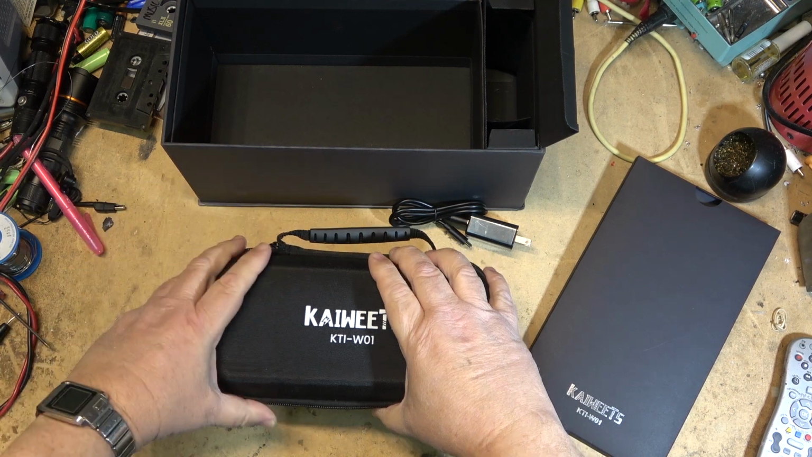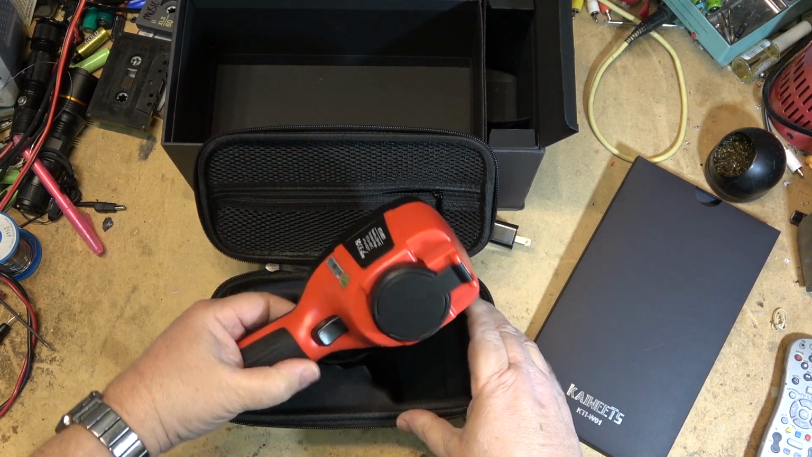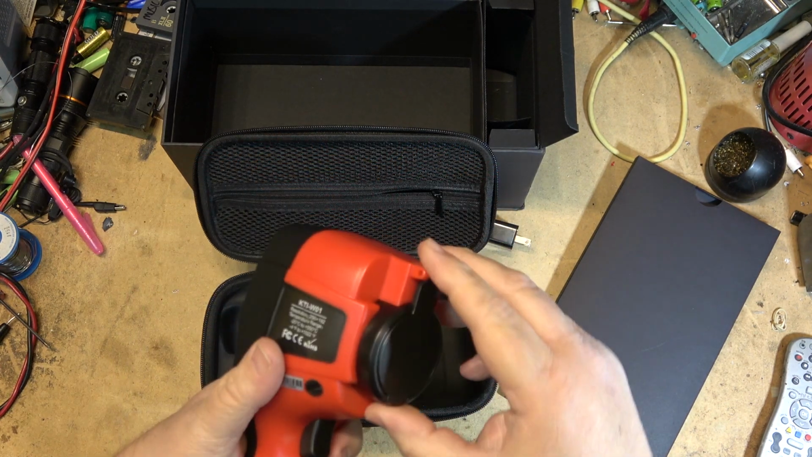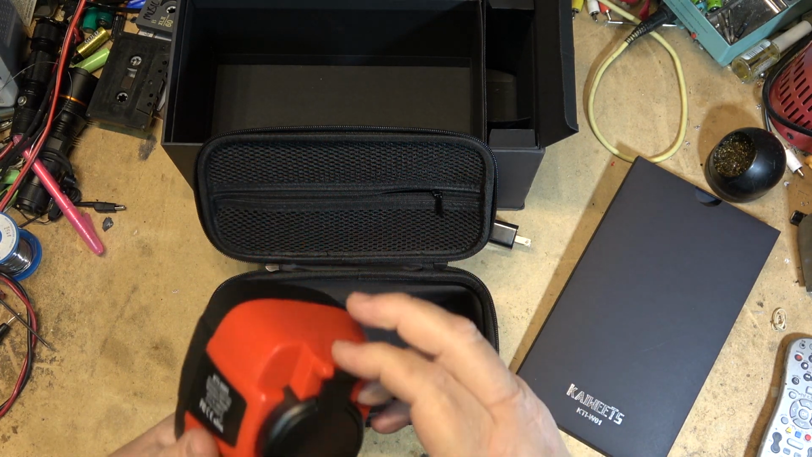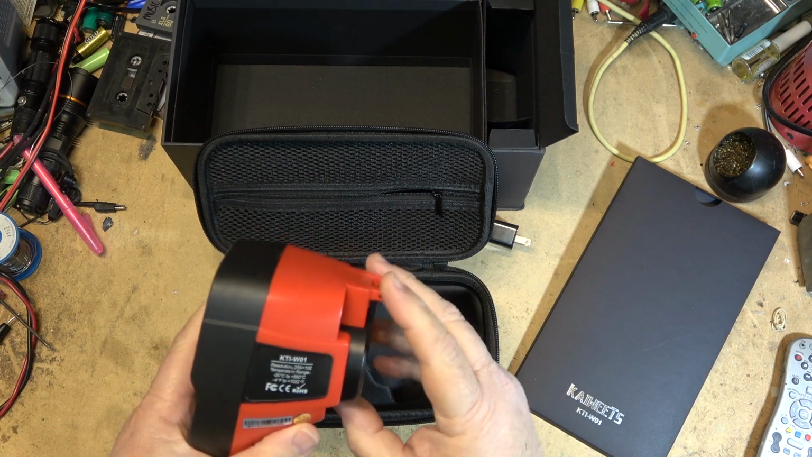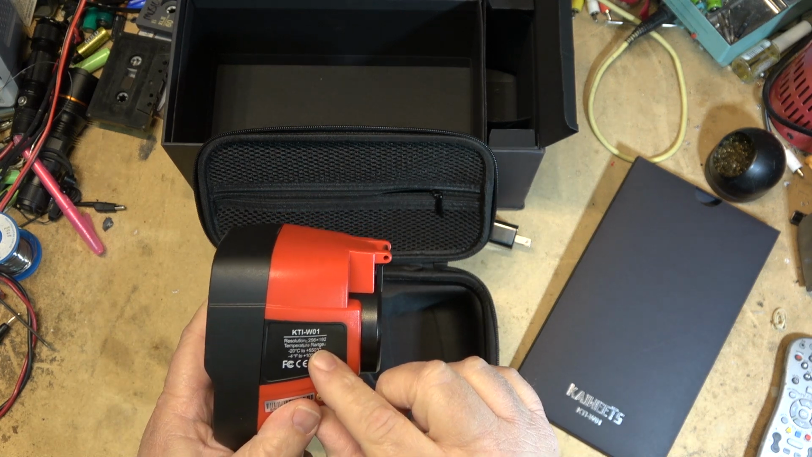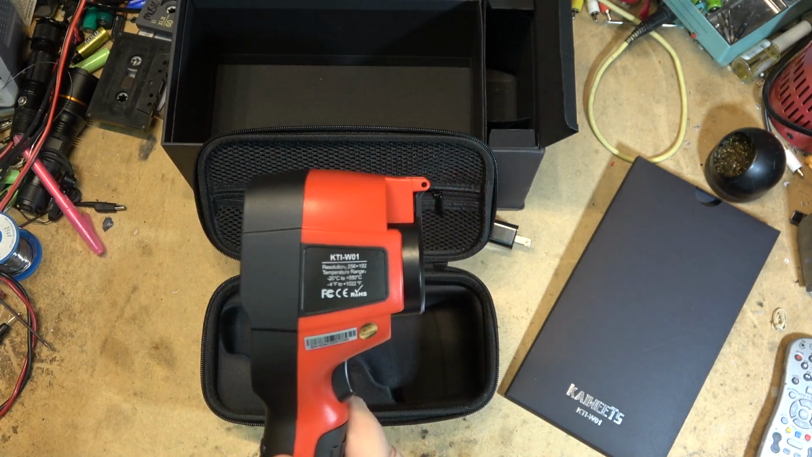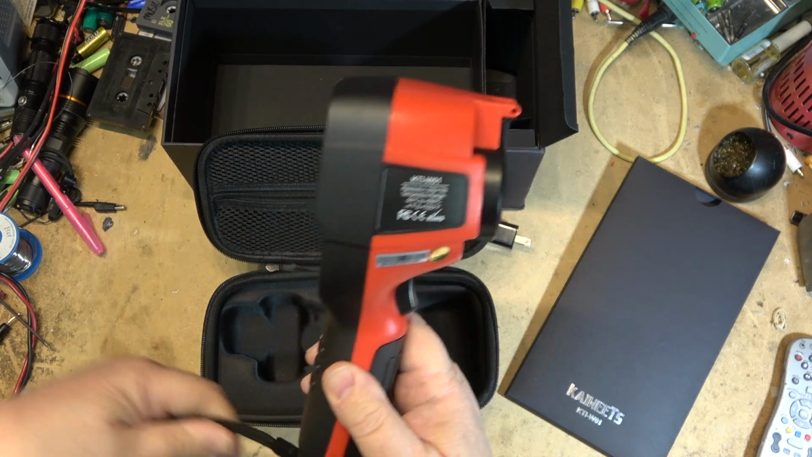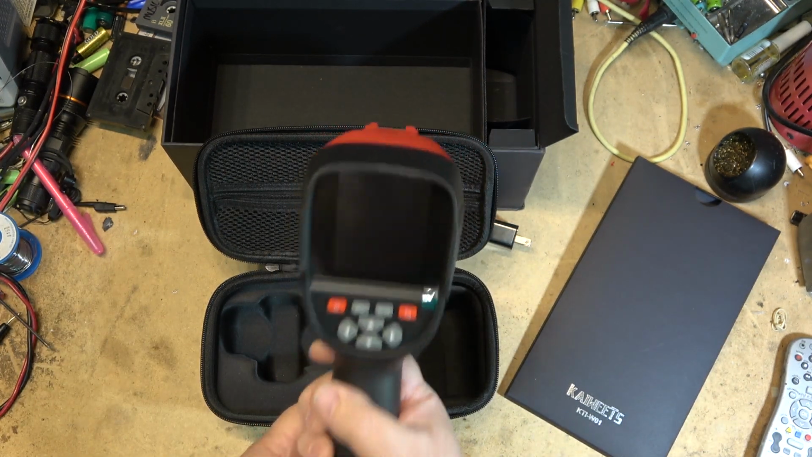This is the model KTI-W01. Ooh, that looks cool. I guess the first thing we need to do, it's got a cap to cover up the lens because obviously you don't want the lens exposed to excessive light. Has a resolution of 256 by 192, which is going to bring it into the same category of quality as the other infrared cameras that I've got. We're going to do a comparison. I'm going to charge this up.